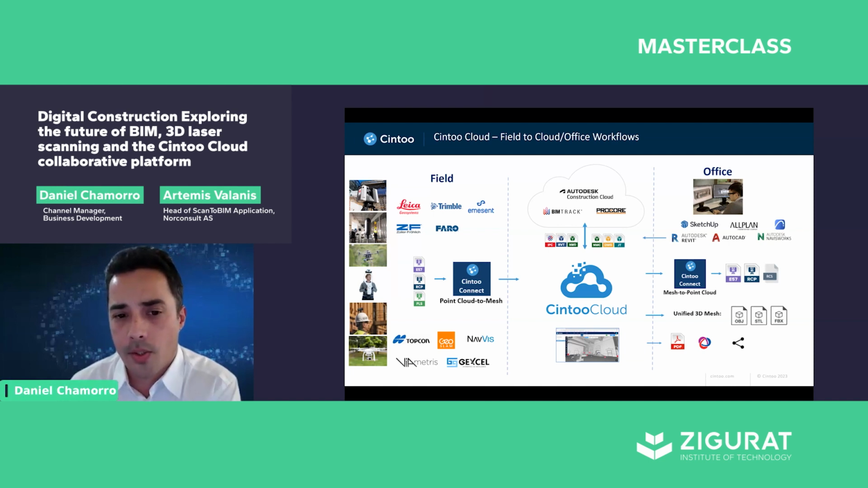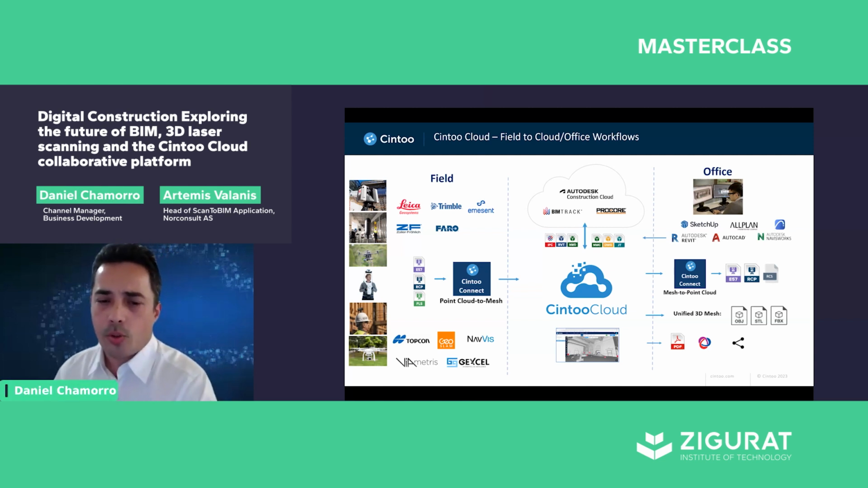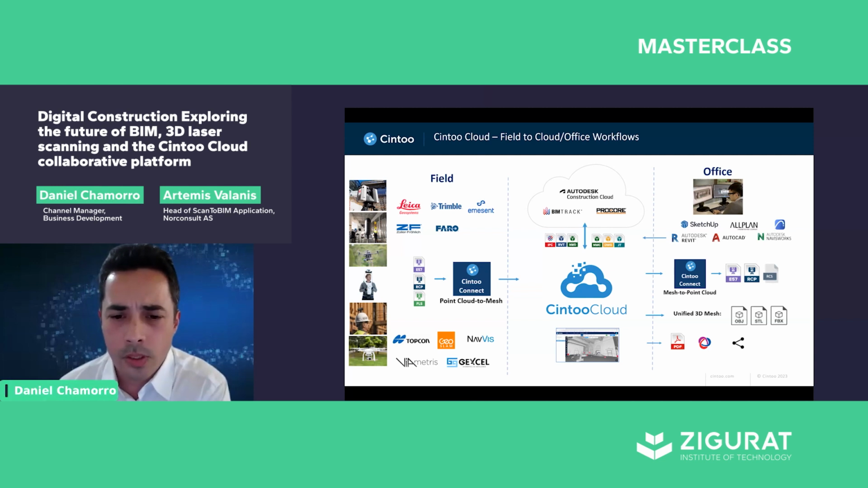And once the data is in Cintoo Cloud, you can import various models. If you have an Autodesk Construction Cloud subscription, you can also manage various issues with BIM Track, Procore, and so on. And on the right here, you see the various solutions for creating CAD models, which you can, of course, also upload into Cintoo.